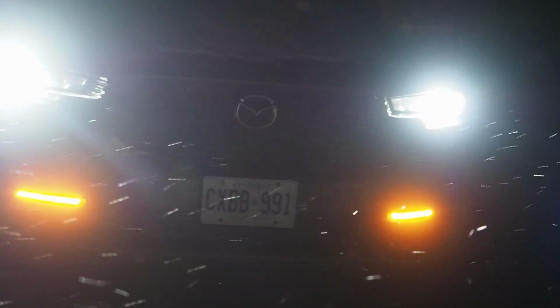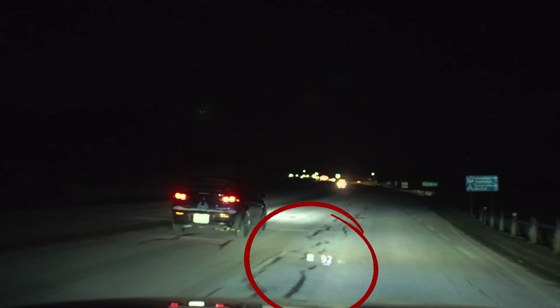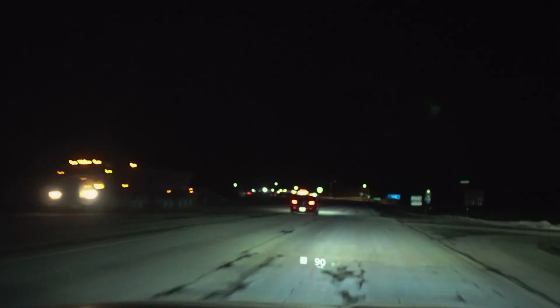So here is some more detail on the CX-50's lighting system in action. We've got the adaptive LED headlights with auto leveling and automatic high beams, which I'm using in just about all of this footage. You'll notice the head-up display in a few of these shots too. It projects vital running data into the driver's field of view so that it appears to float just above the front edge of the hood like a little hologram.